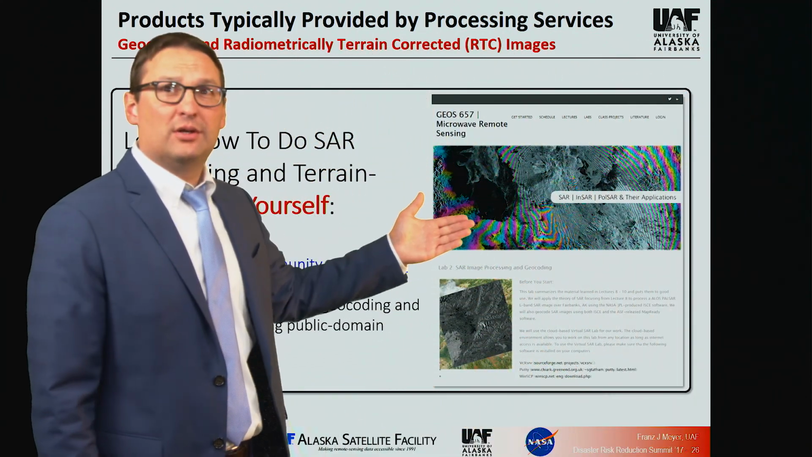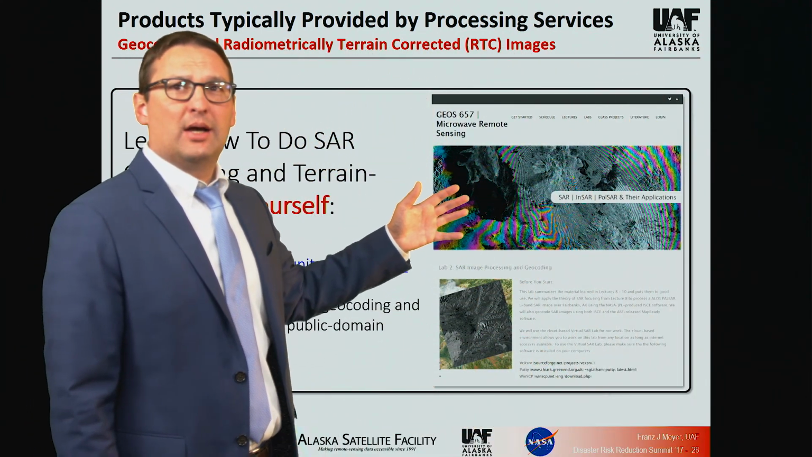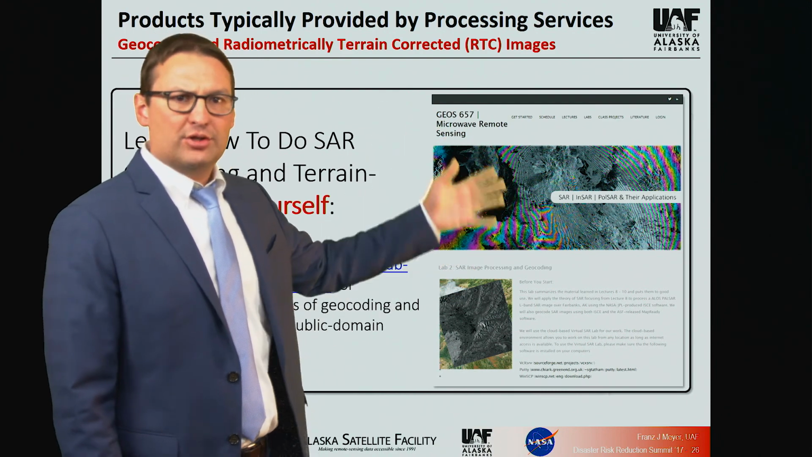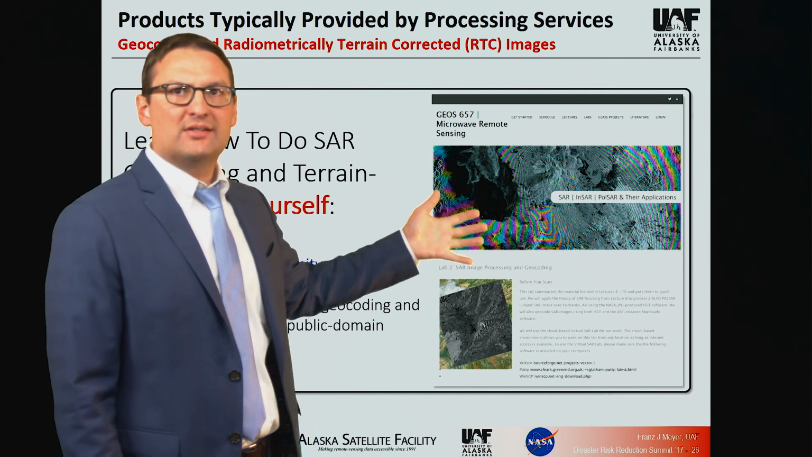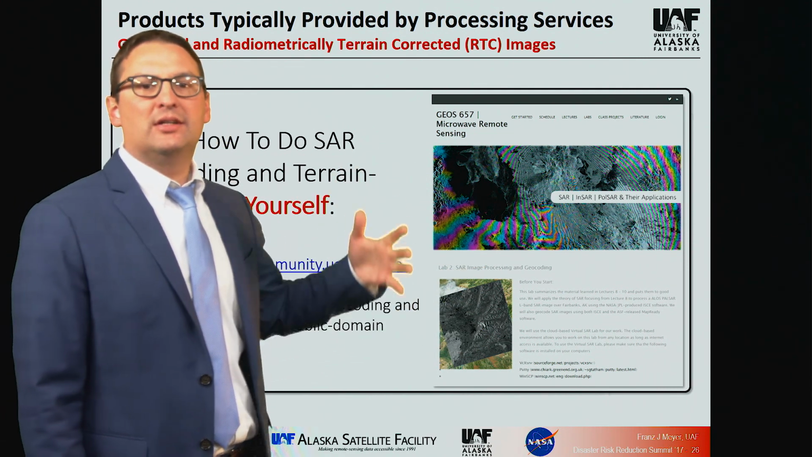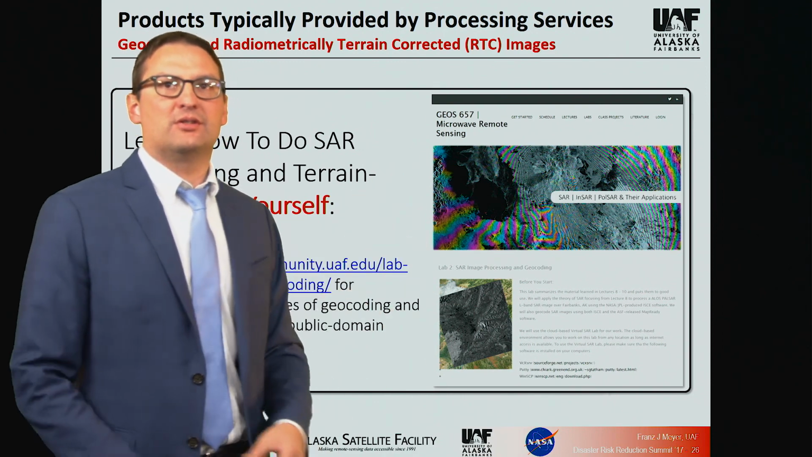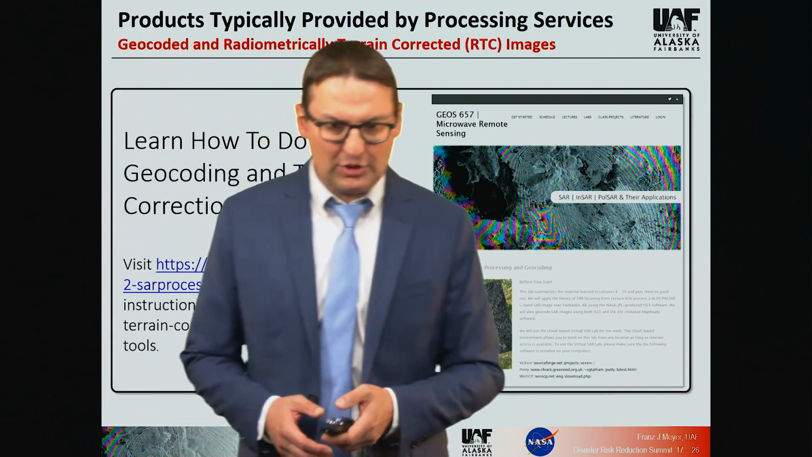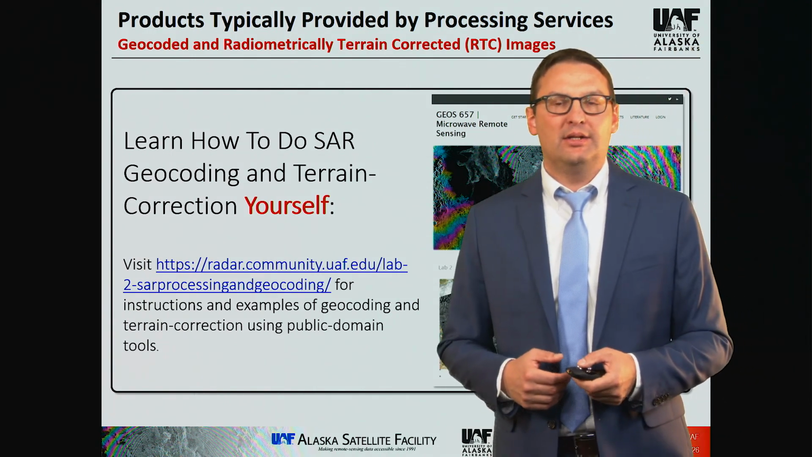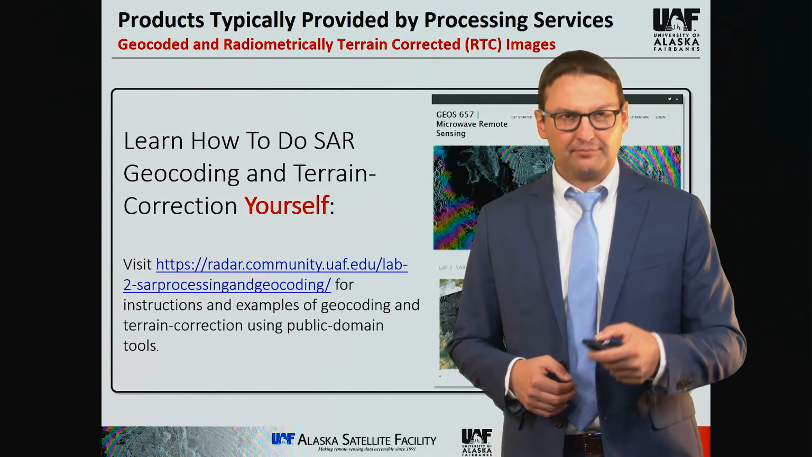So the web page that you see over here is an online resource of SAR information. It has a lot of lectures on SAR, but it also has a lot of labs. This is particularly a lab that geocodes SAR data sets and walks you through the processing steps of geocoding. So there is some ability for you to learn how to deal with these data sets yourself.